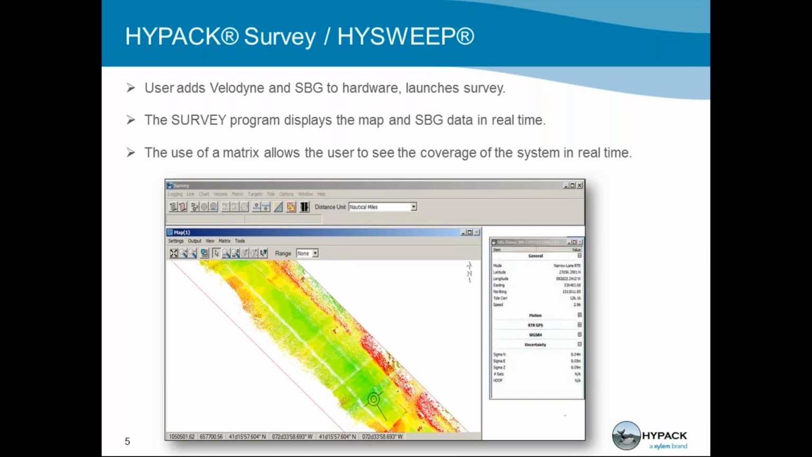Once that's all set, you need to launch HYPACK Survey and HYSWEEP. The survey program will help you display your data in real time, and all of the same tools that you would use for a hydrographic survey are available to you. You can use the Matrice to monitor your coverage in real time, and any GPS device drivers to monitor your GPS in real time.